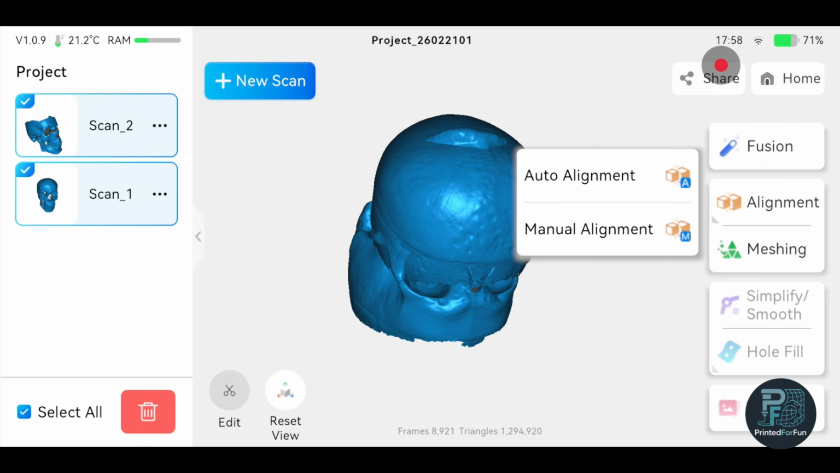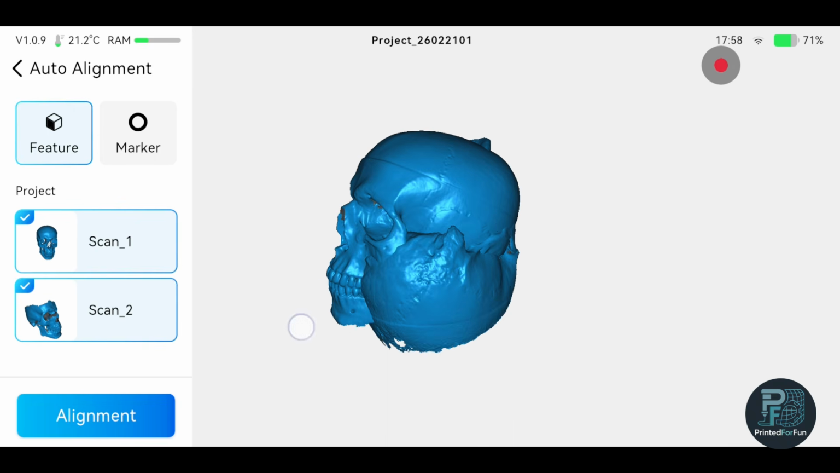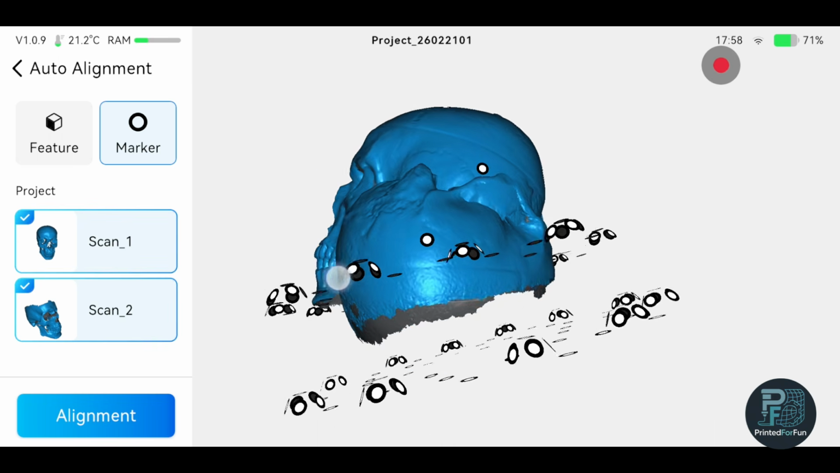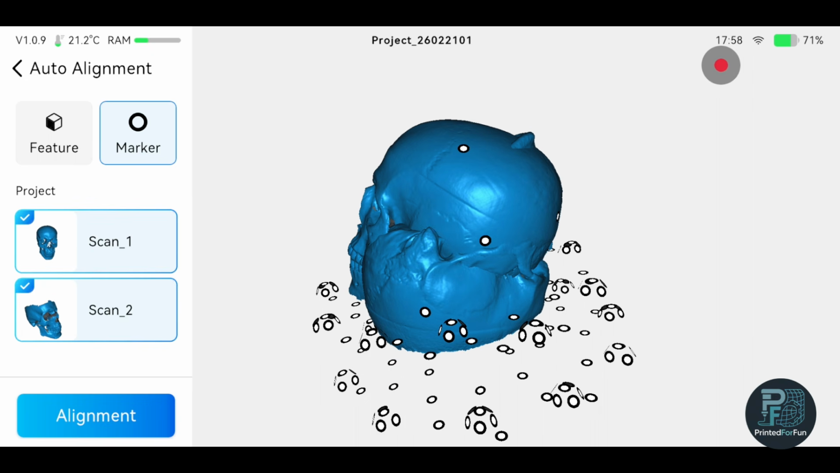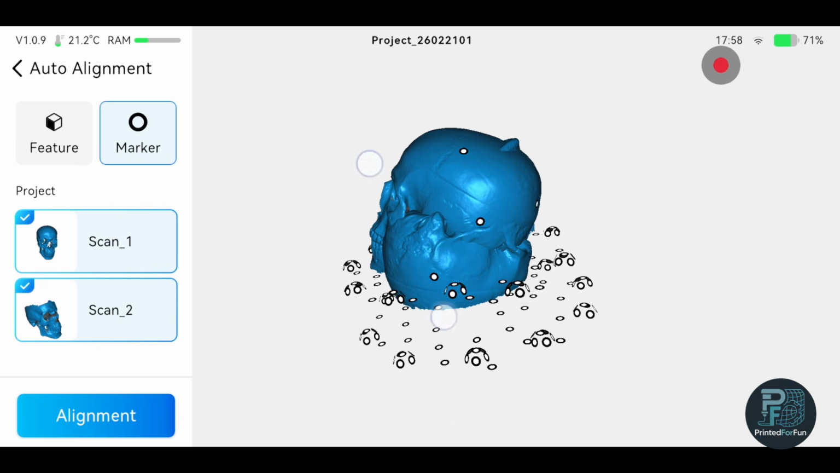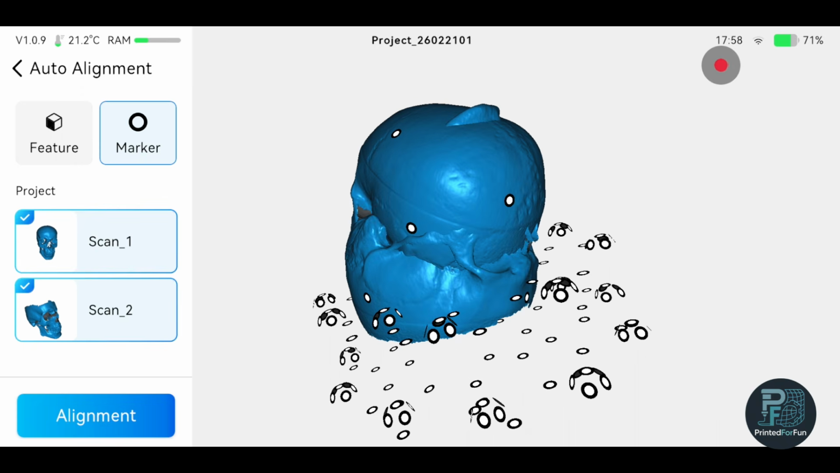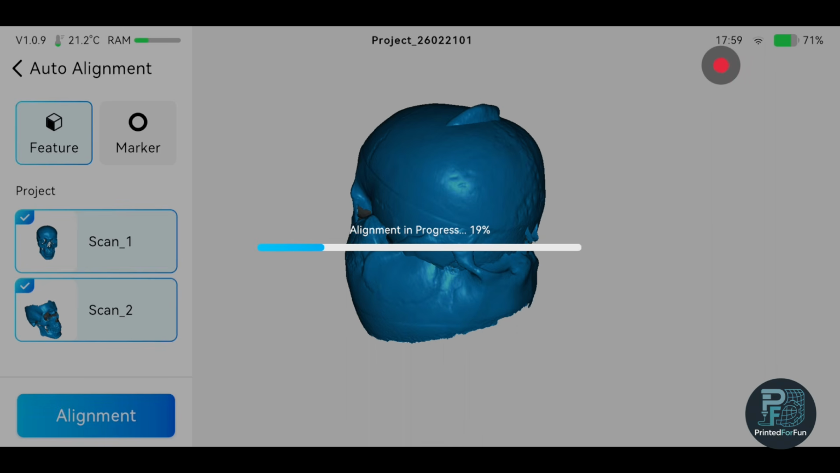For the automatic alignment, you can either do a feature alignment or even a marker alignment. I won't be doing the marker alignment now because, as you can see, I didn't delete all the markers on the base plate. In the automatic marker alignment, it would align the base plates, because the few markers on the skull itself aren't sufficient. So now let's just do a quick alignment. It won't take very long, and I guess it should work quite well.